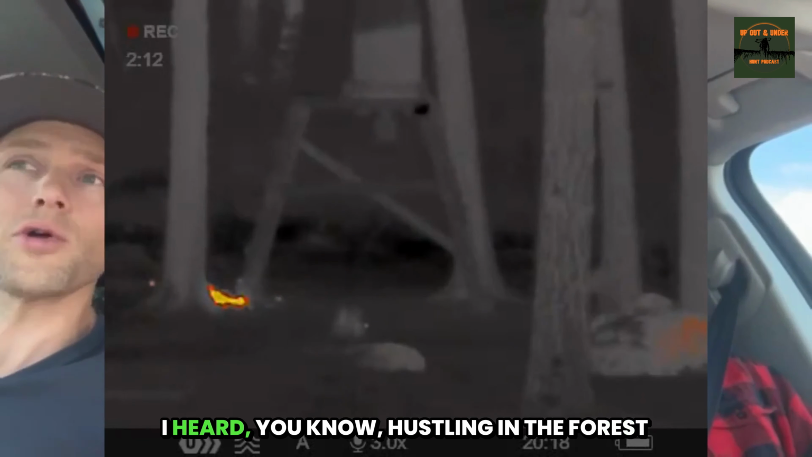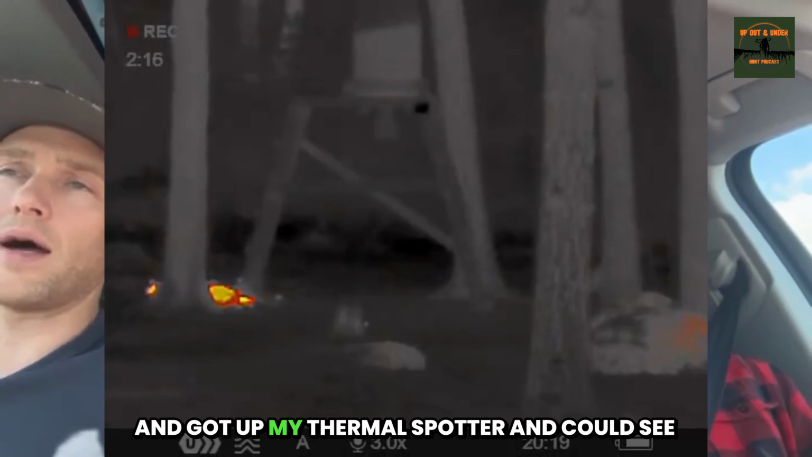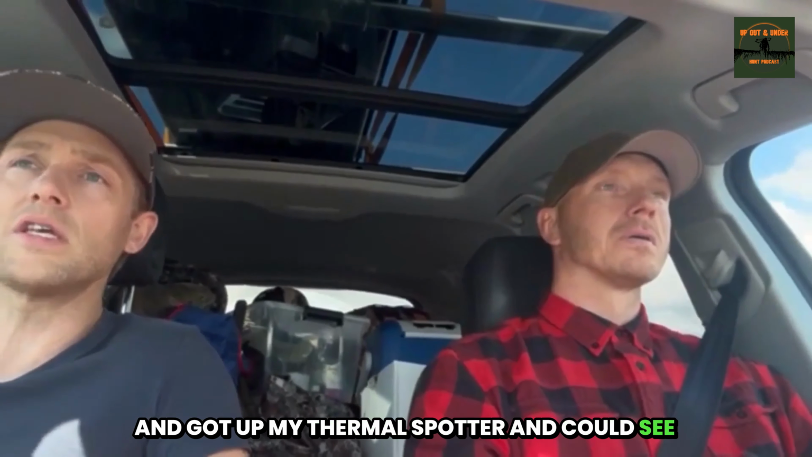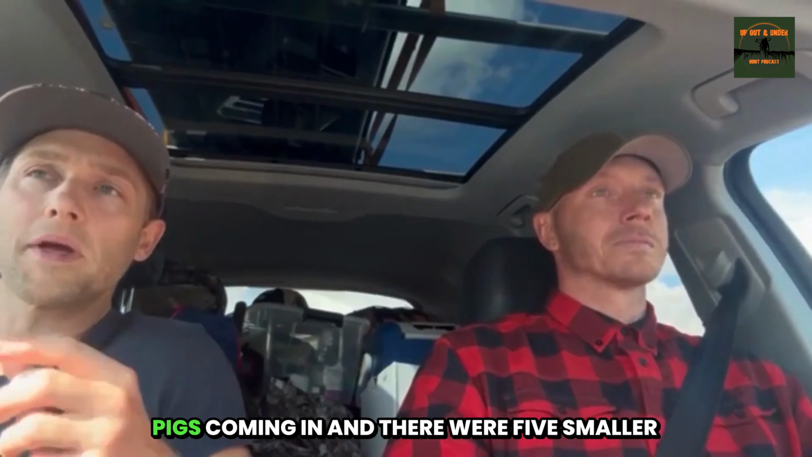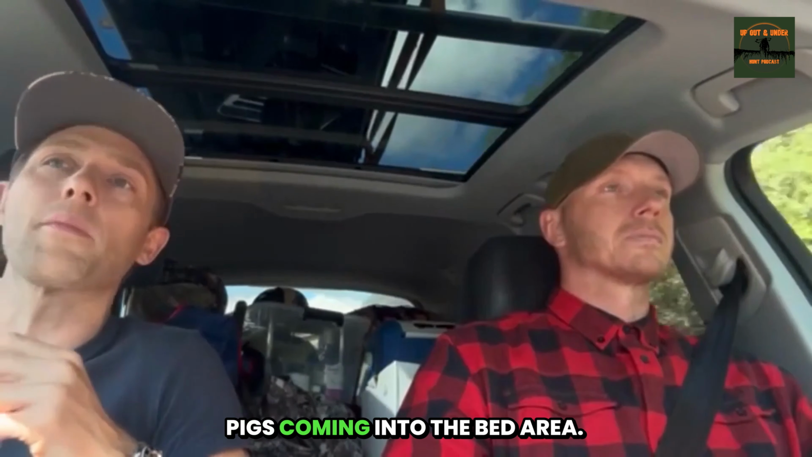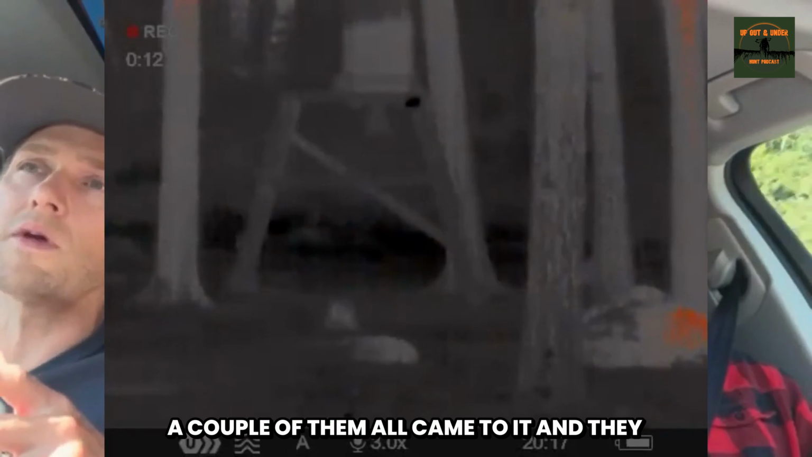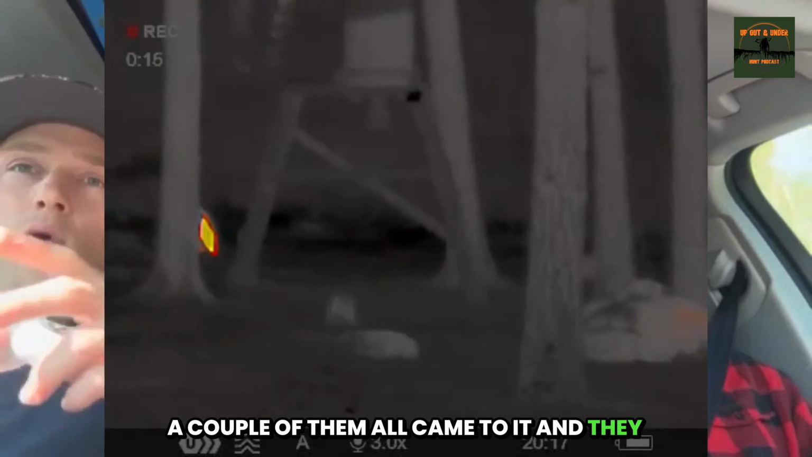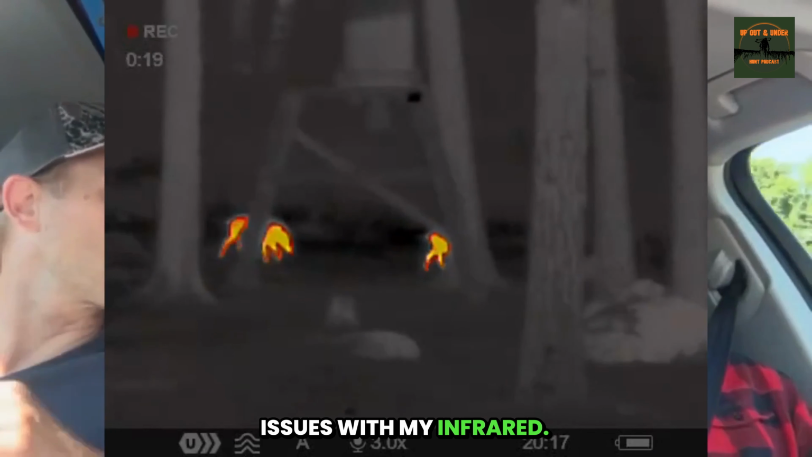So I heard rustling in the forest and got up my thermal spotter and could see pigs approaching. There were 5 smaller pigs coming into the bait area. A couple more came to it, and they were moving all the time, and I had a bit of issues with my infrared.